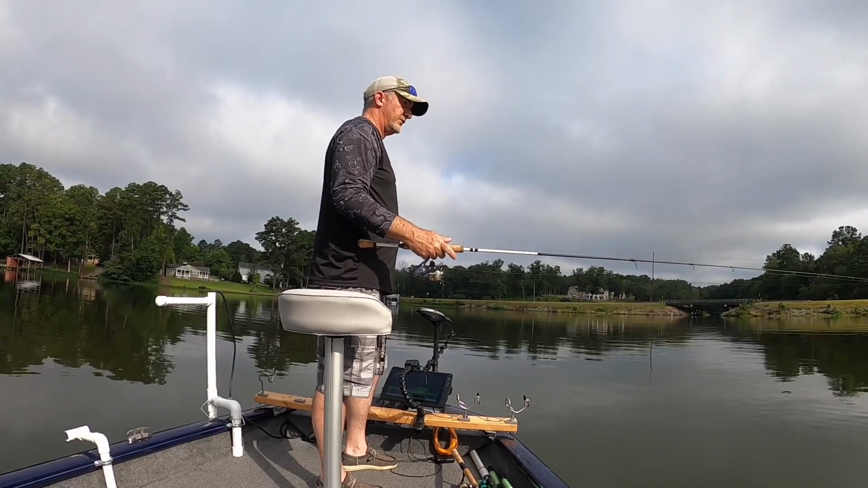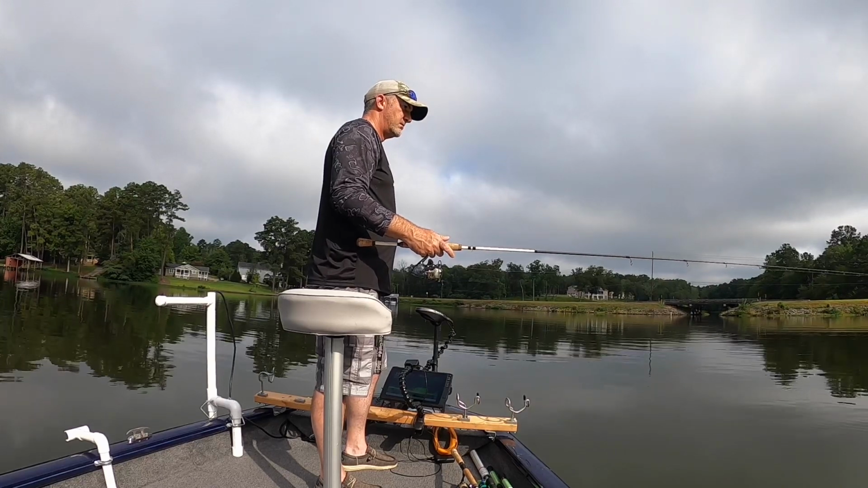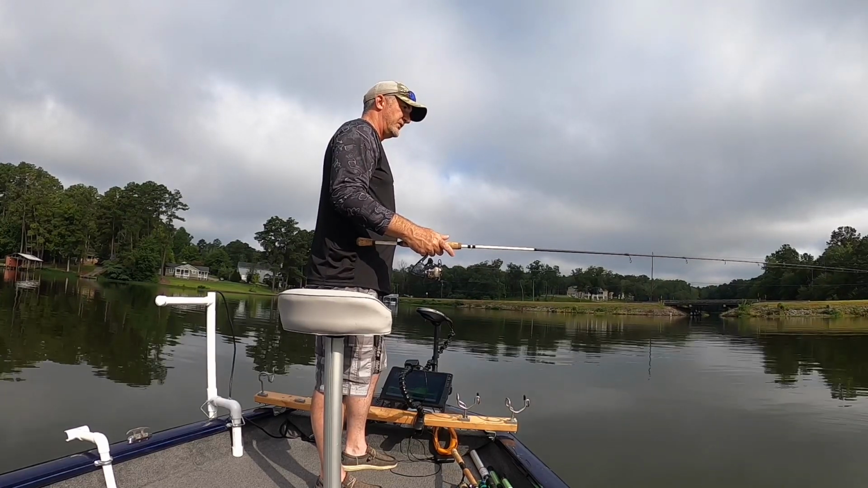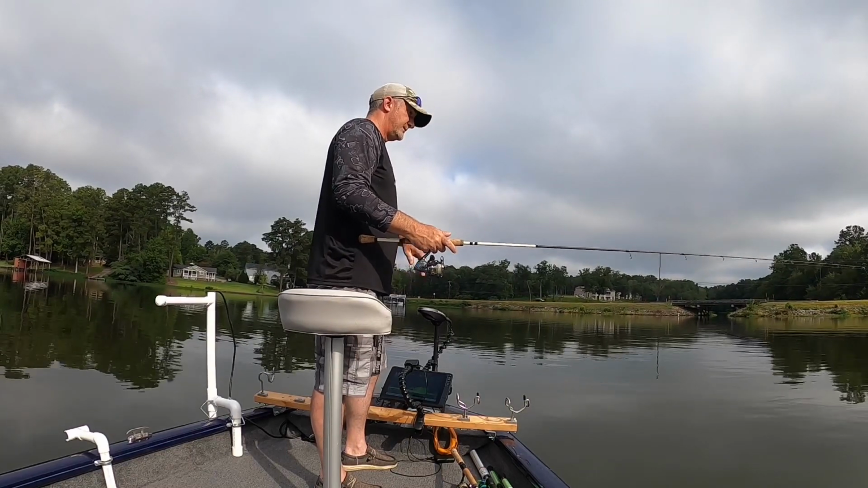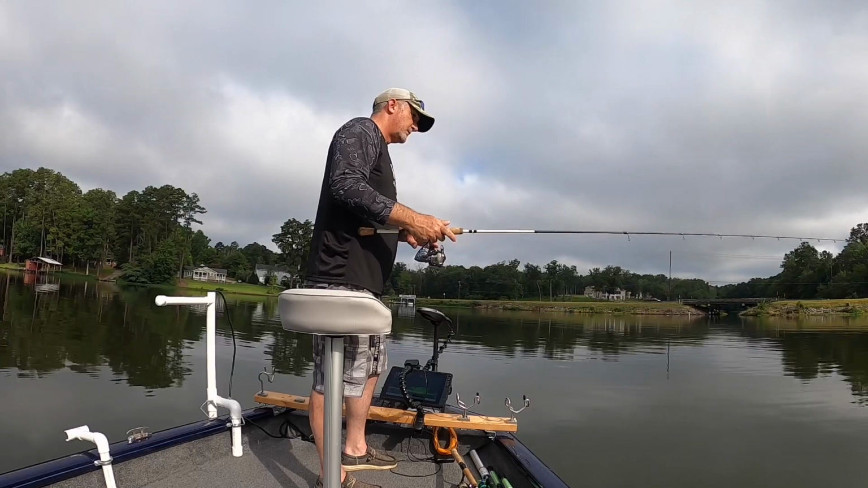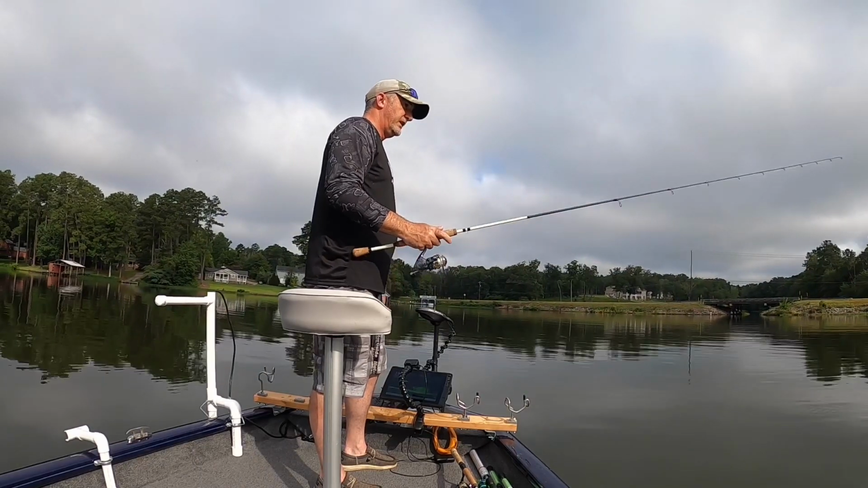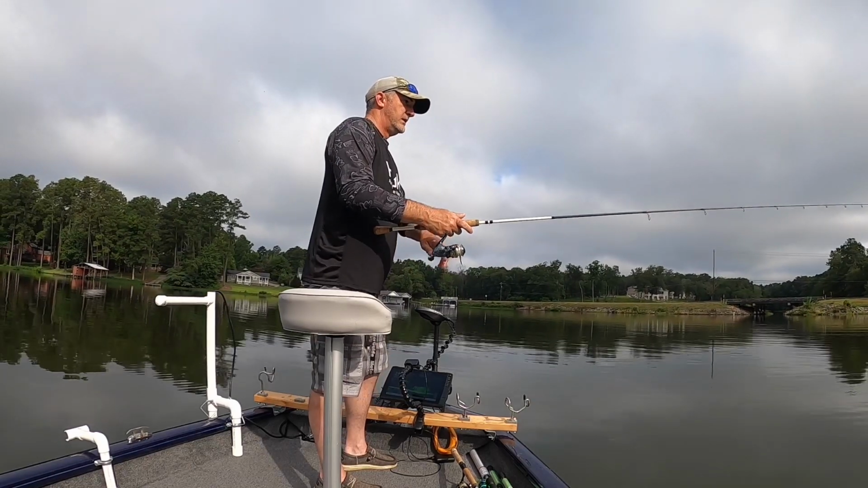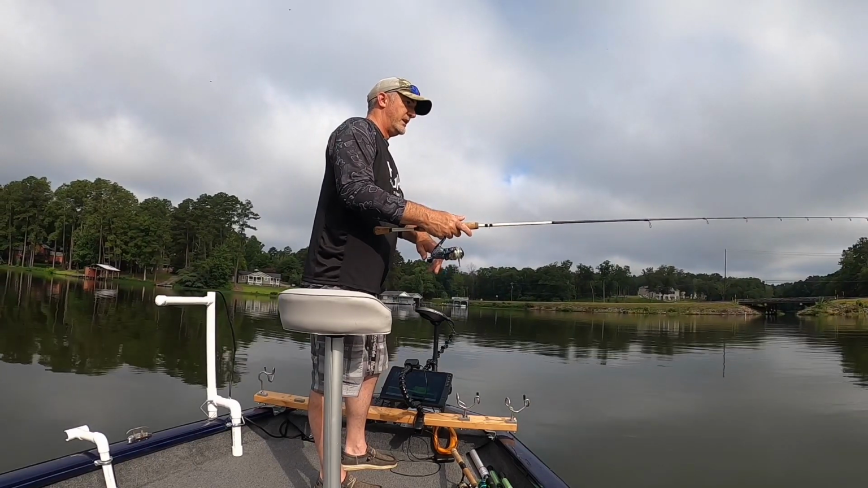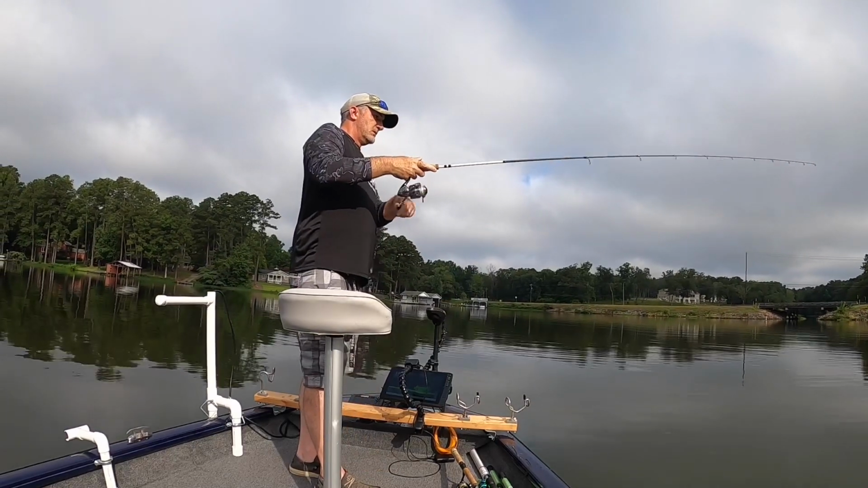What I'm doing, I'm just casting out, letting it sit for a few seconds, and then just jigging it in for about a foot. And a lot of times that will entice them to bite like this. Oh, missed it. He was hitting it.